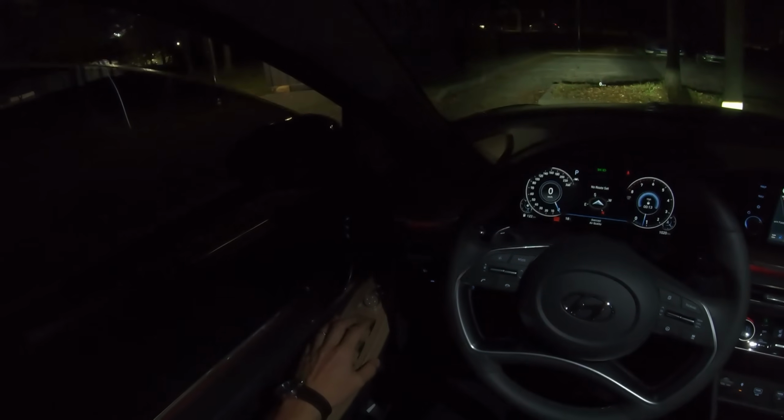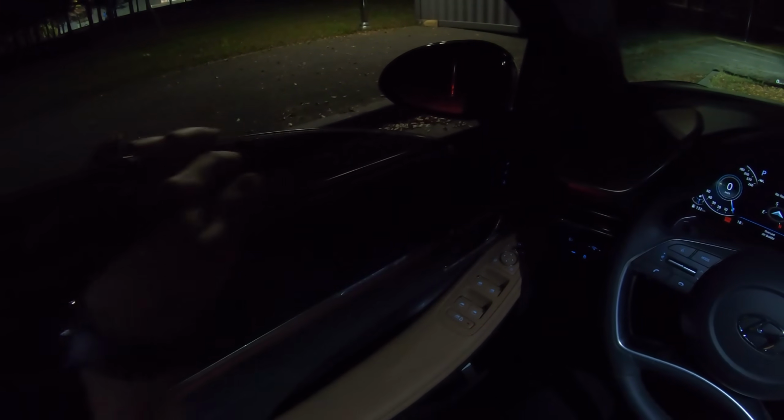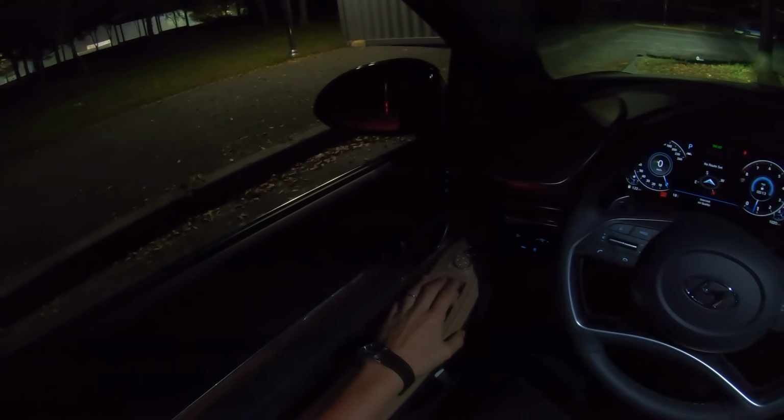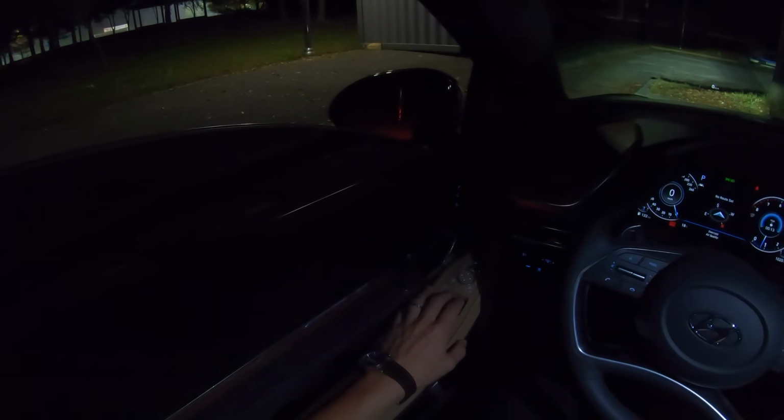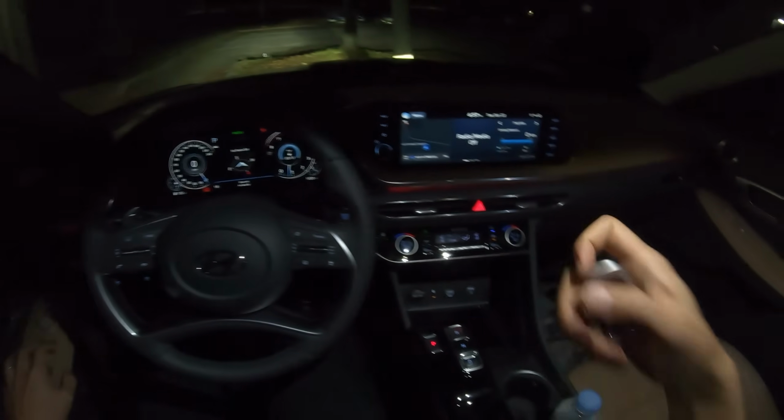Oh, and one more thing I have to mention is that for the Sonata Turbo, they have used pair glasses for the first row passengers' side windows, so it goes all the way, and it's really quieter compared to the regular one. I will show you when we get to the freeway pretty soon.